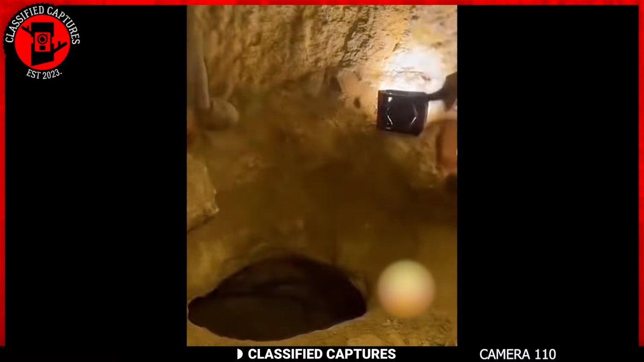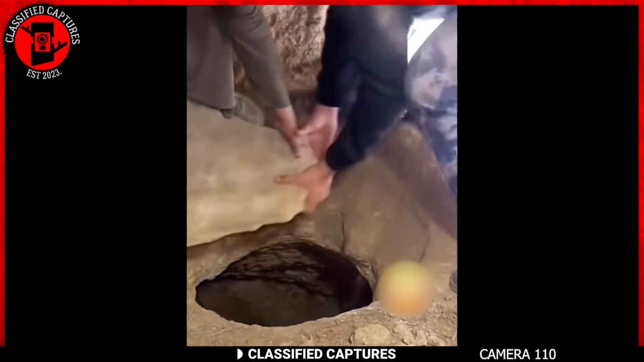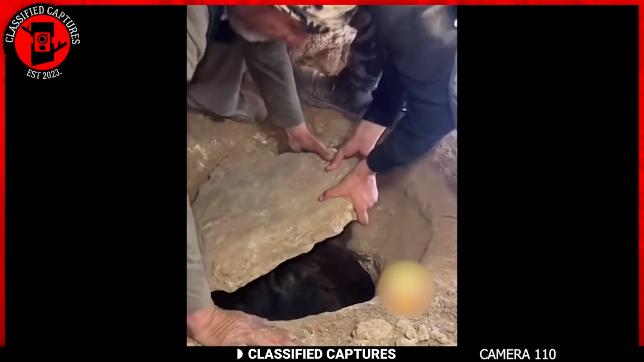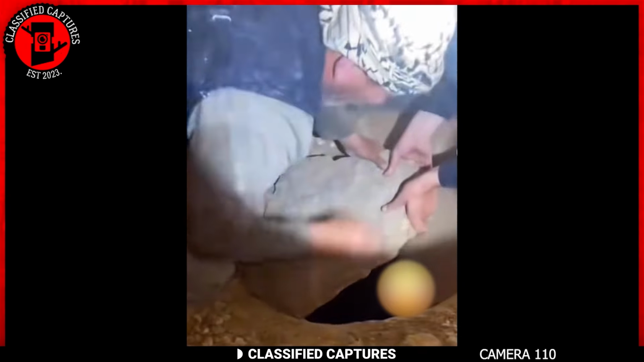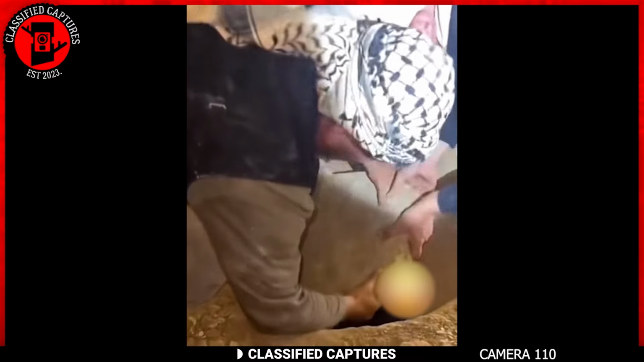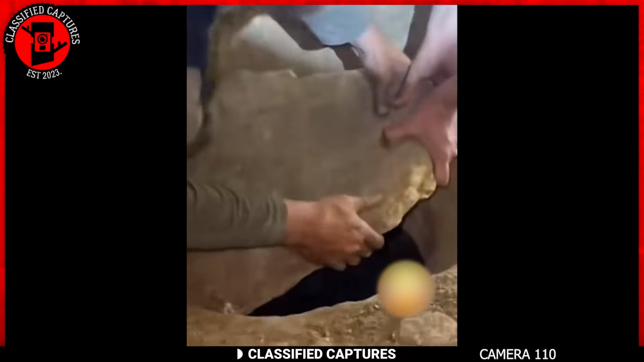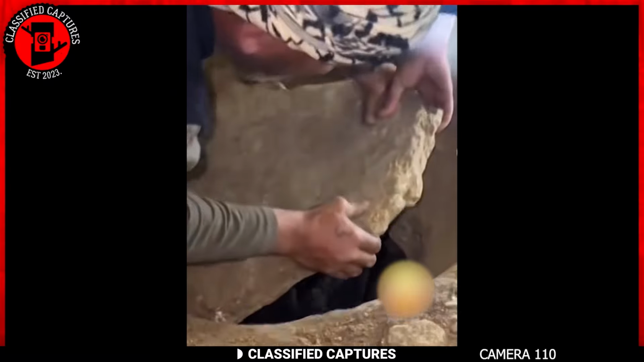These men came across a hole in the tunnel, and one of them decided to throw something into the hole. What happened next was terrifying. Did you catch that? A large, dark creature began creeping out of the hole. In a panic, the men quickly used a large stone to cover the hole before the creature could fully crawl out.